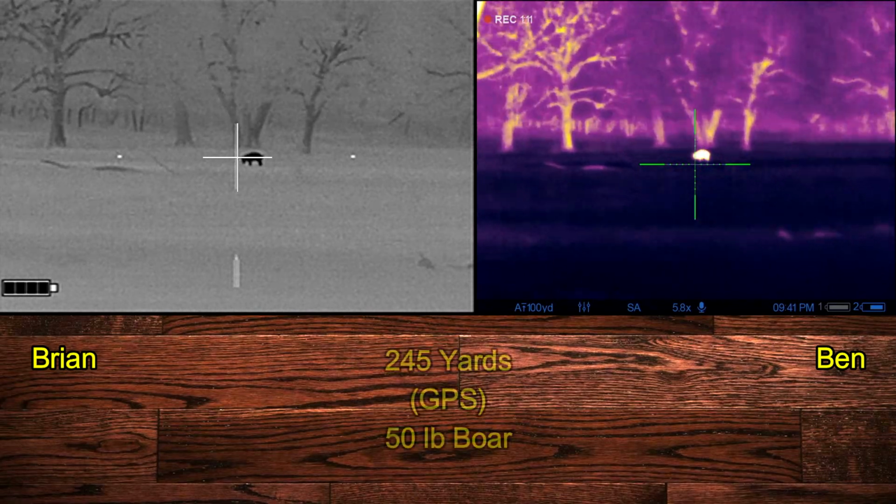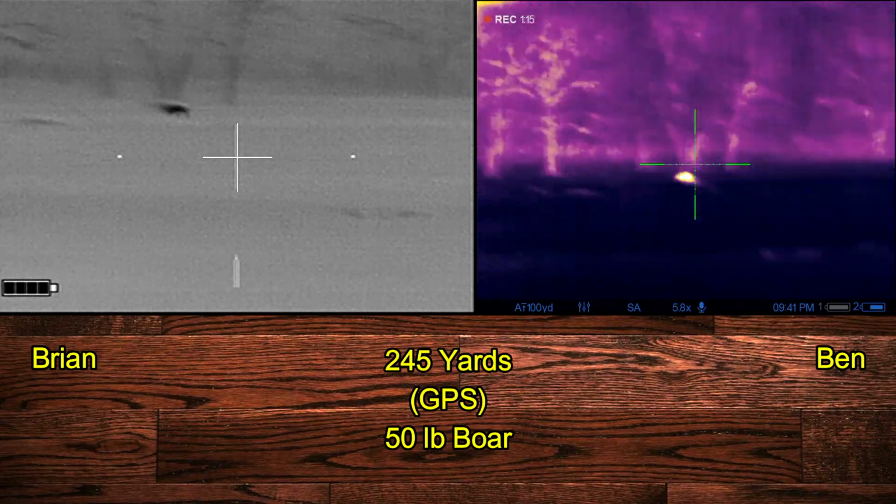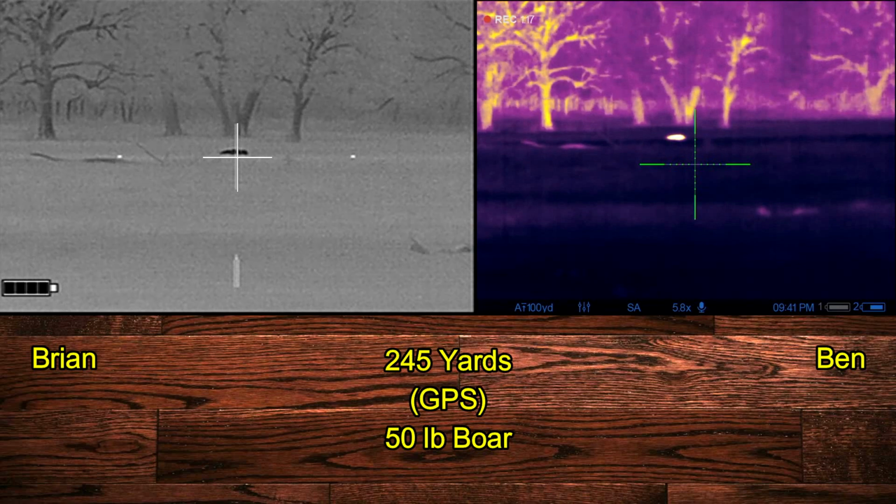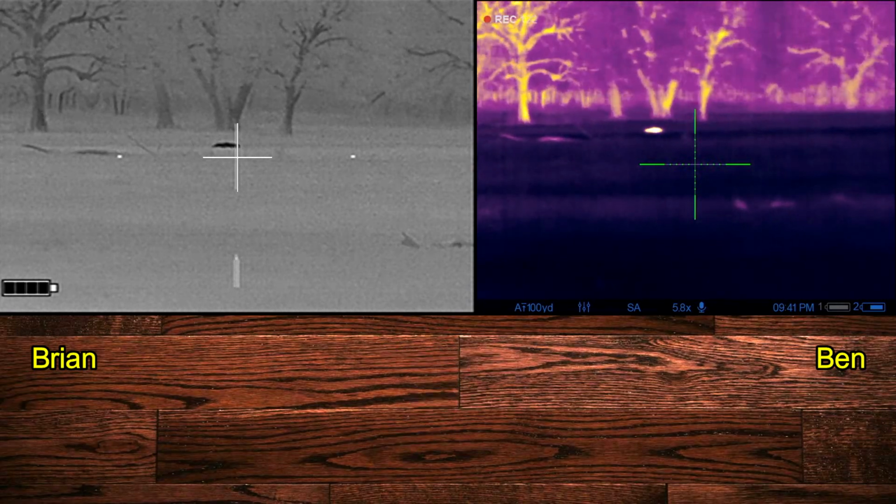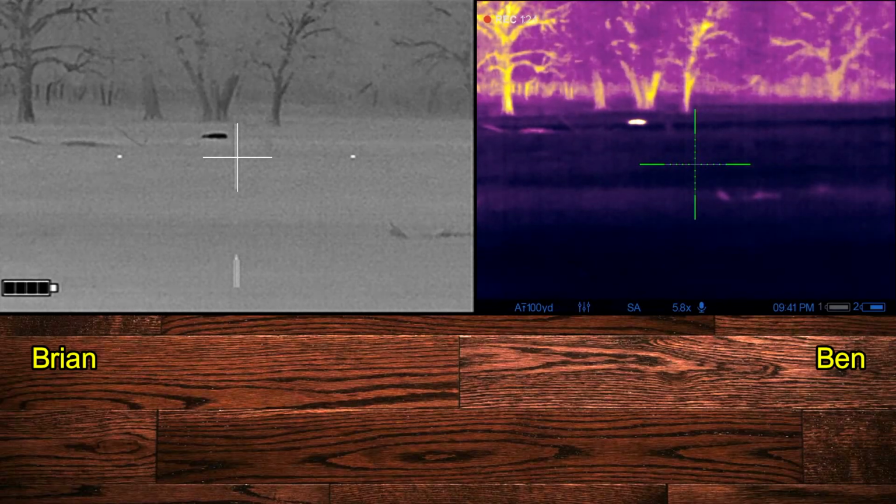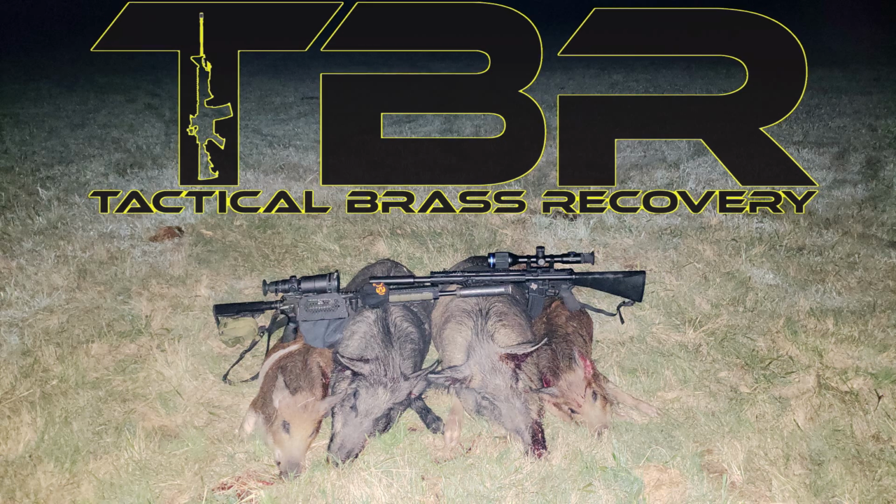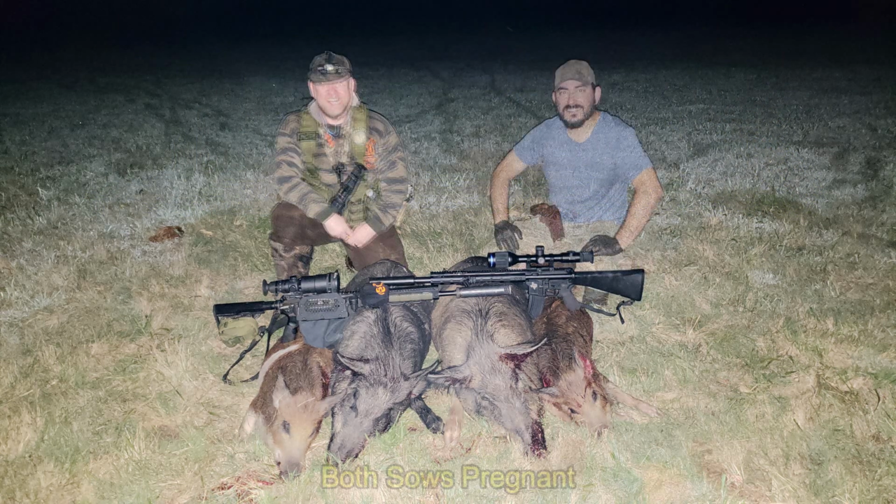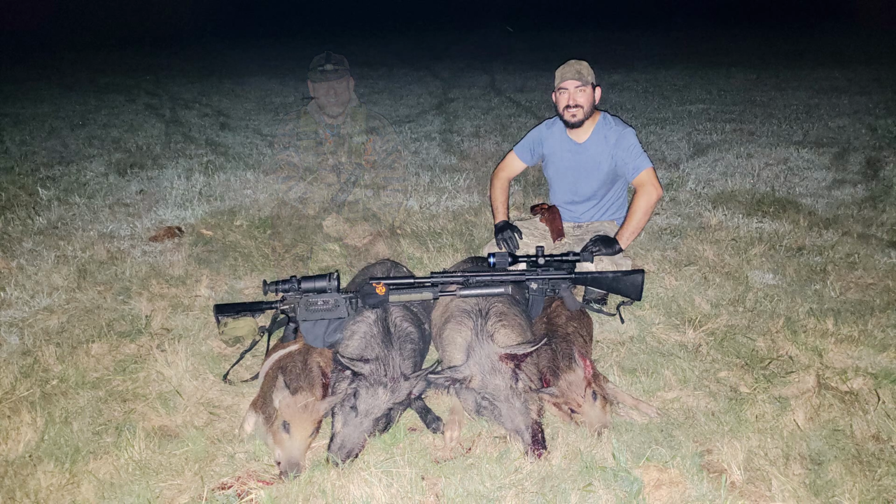Okay, you want to do a countdown on it? Sure. 3, 2, 1. Got it. Nicely done, sir. Good shot. Safe? Safe. Brass Catcher by Tactical Brass Recovery. And so we came away with 4 hogs, and the 2 big sows were both pregnant.